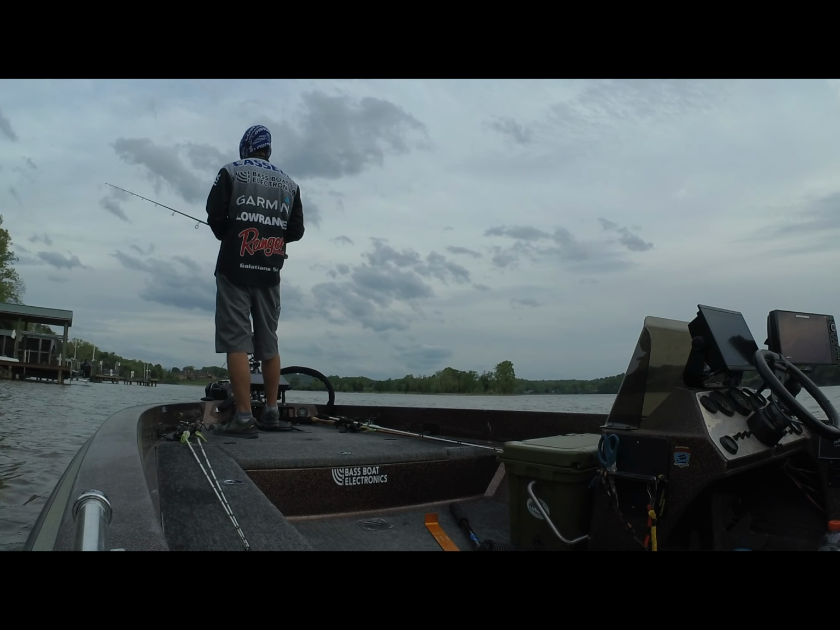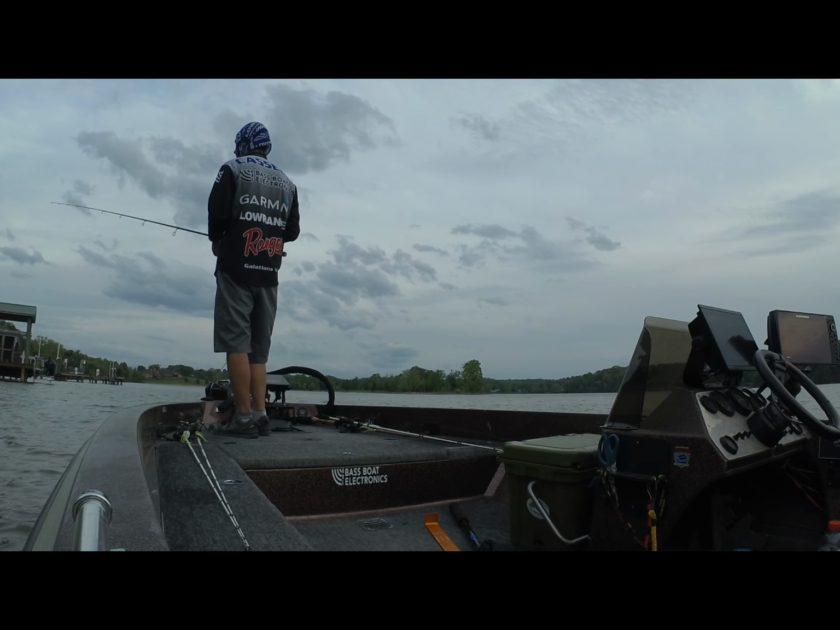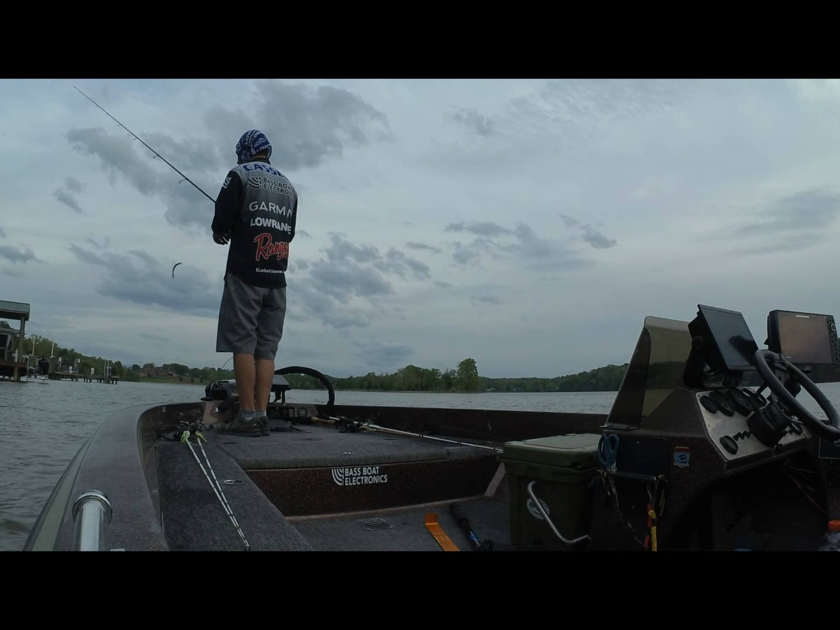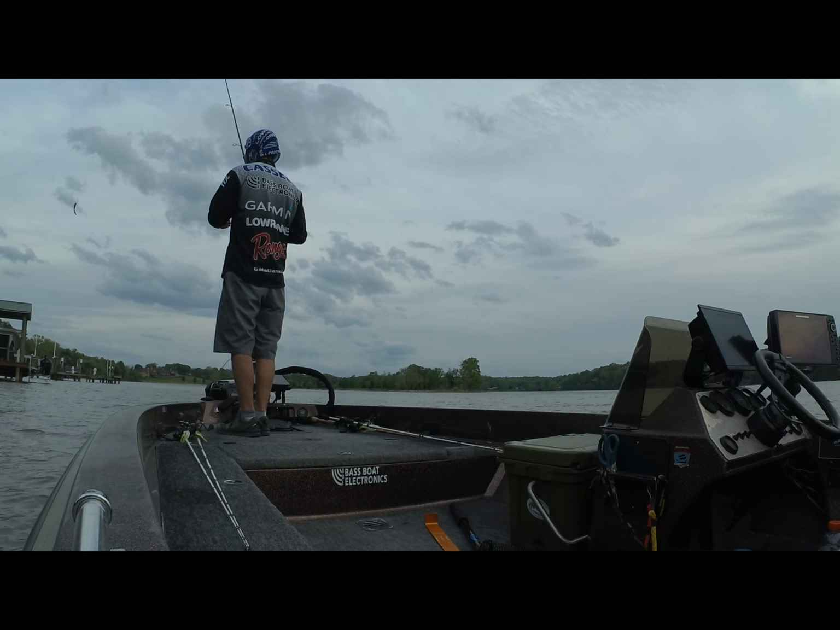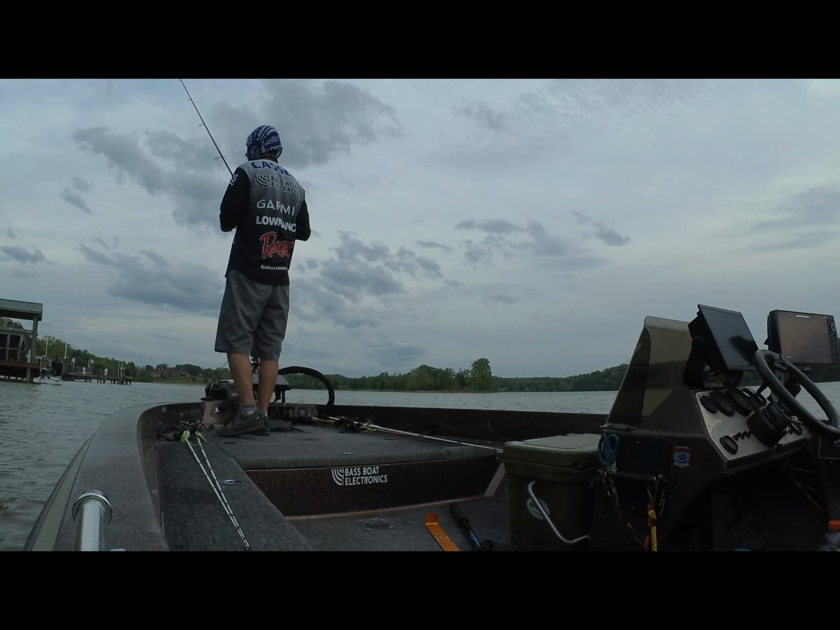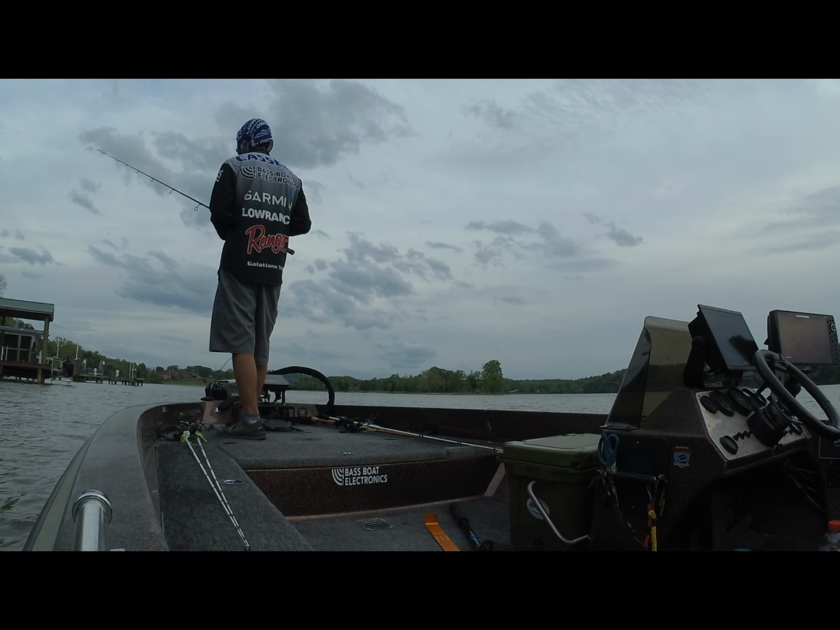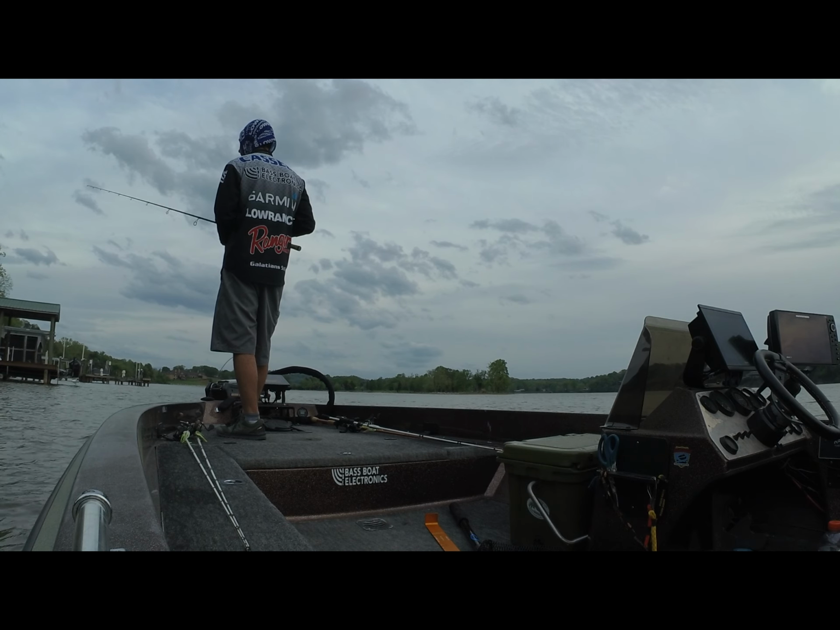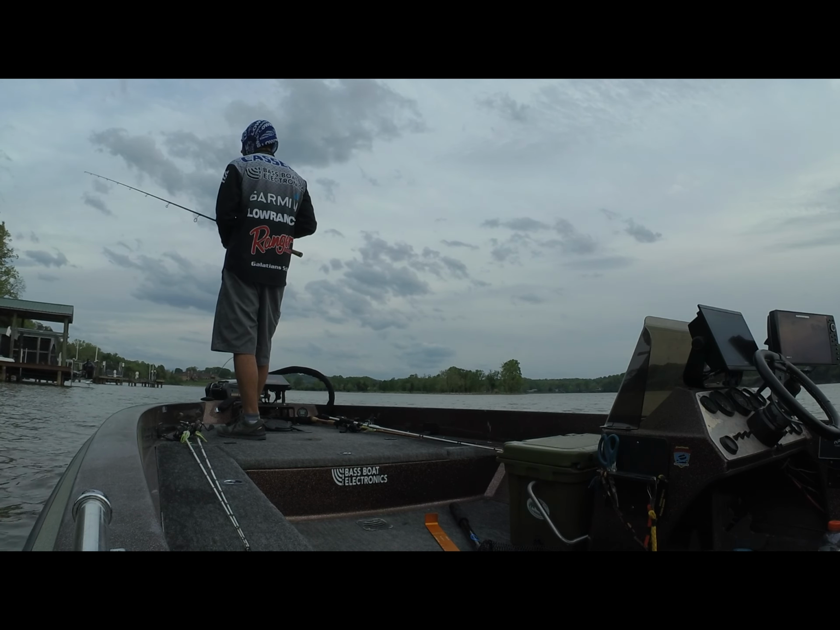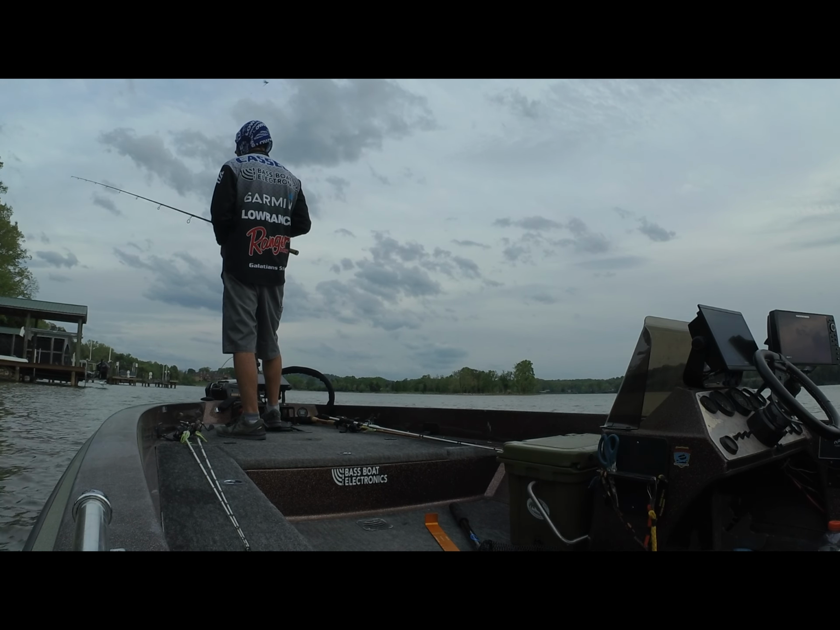So on this cast I was flipping the edge of the docks, but with that LiveScope, I'm able to look around and see the view that the fish see. So just pitching this Neko around produced pretty good results that night. After this cast, I kind of look down and stare at my electronics, and electronics are pretty key out here to see that environment where those fish are.